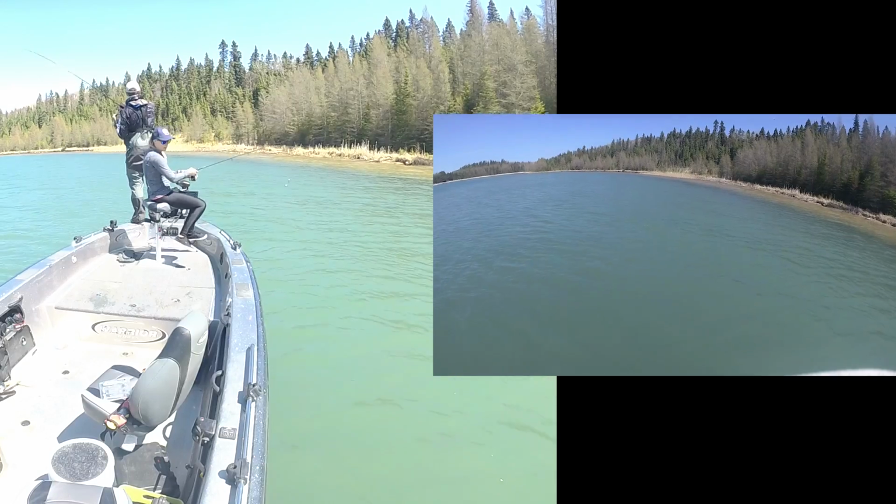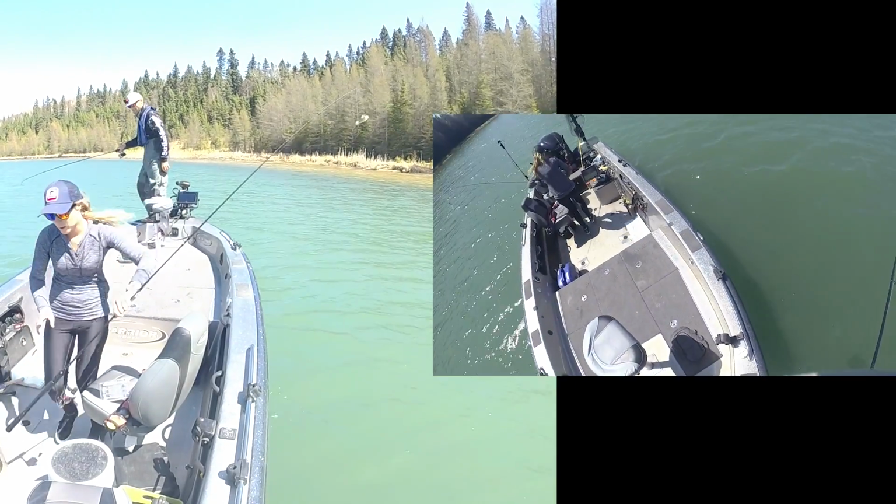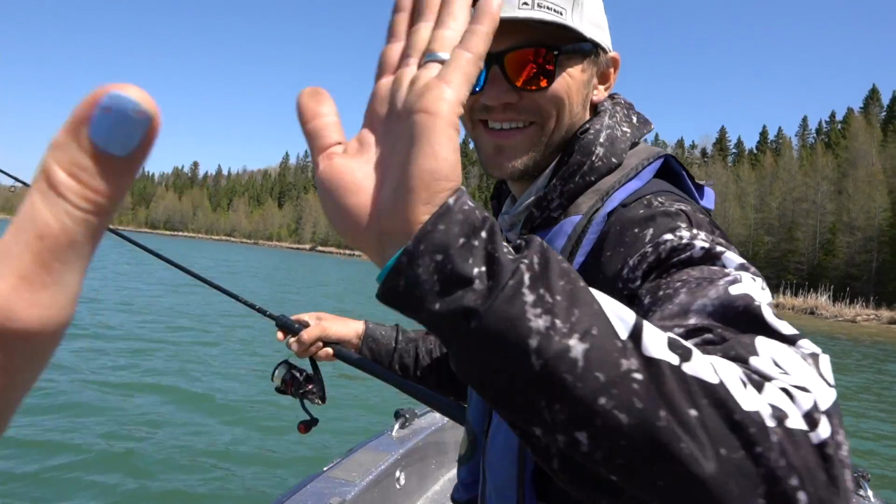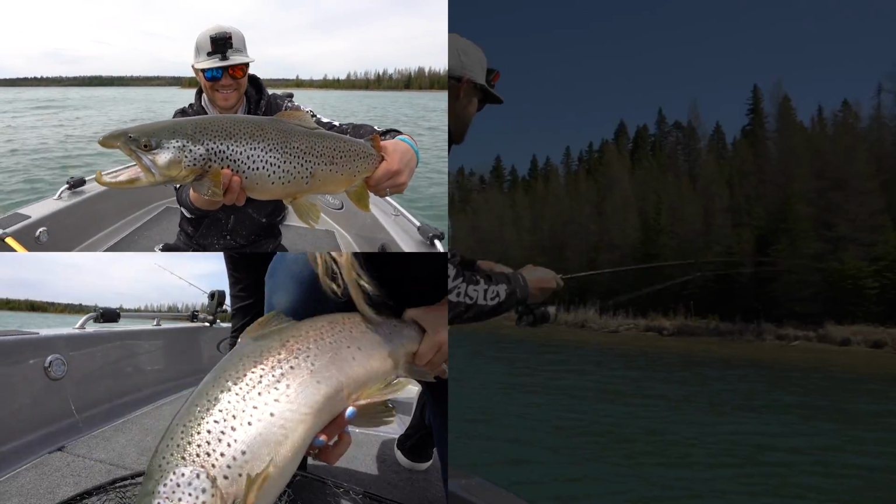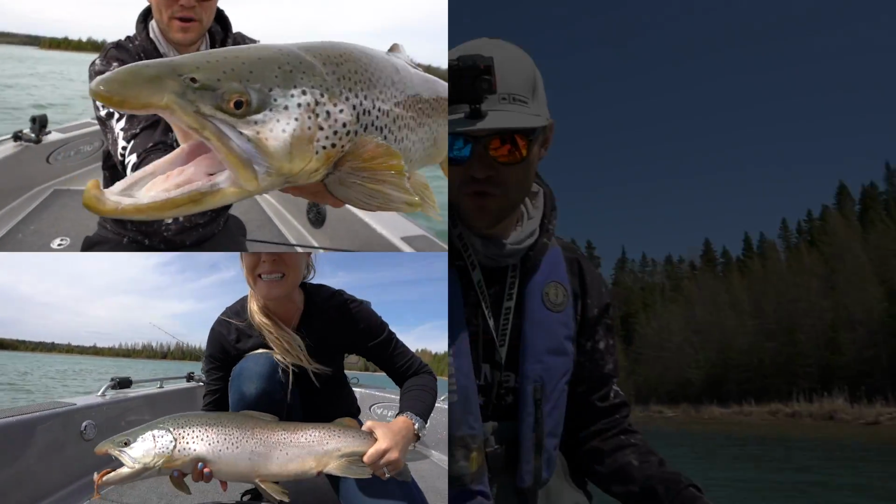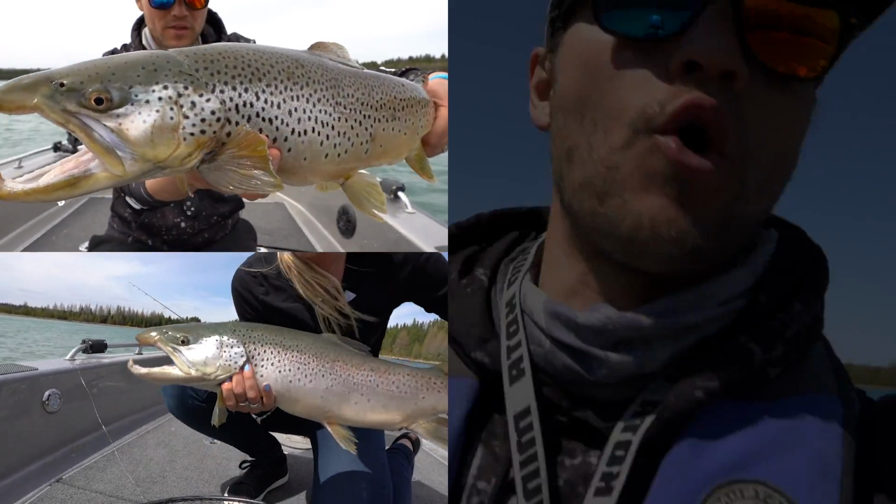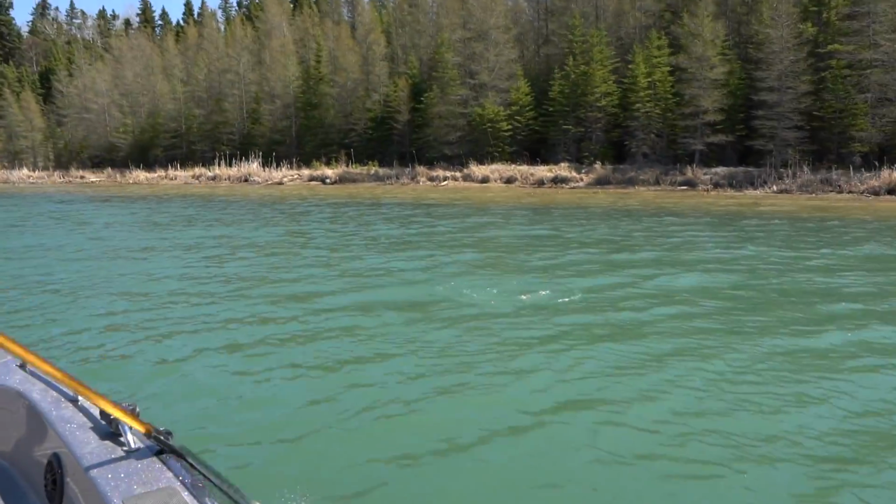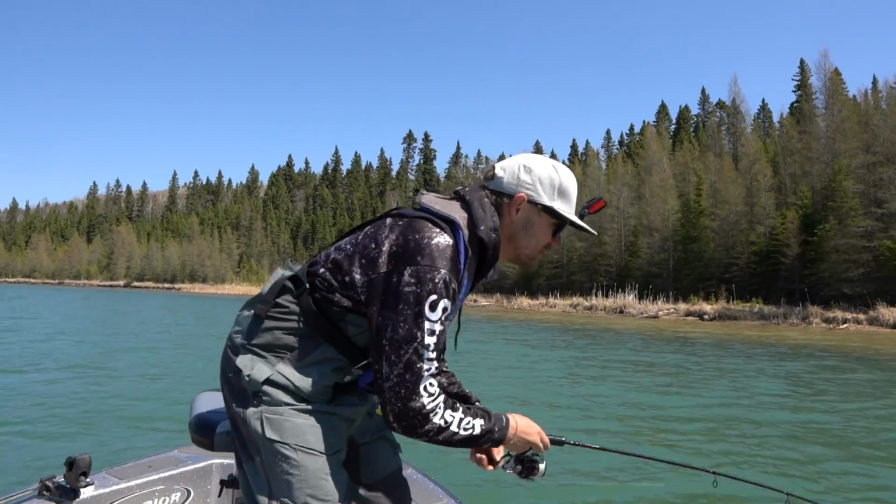Yep, you got one. I got something. Big brown. Oh my gosh. Big brown. Yesterday we caught a 24 and a 26 and a half, and I said to Michelle, we will never catch 2 browns in a day that big. And then I said, well, actually it might happen tomorrow. And here we are. Michelle just caught a 27 and a half, and I've got something that looks like maybe a 24, 25 inch brown.